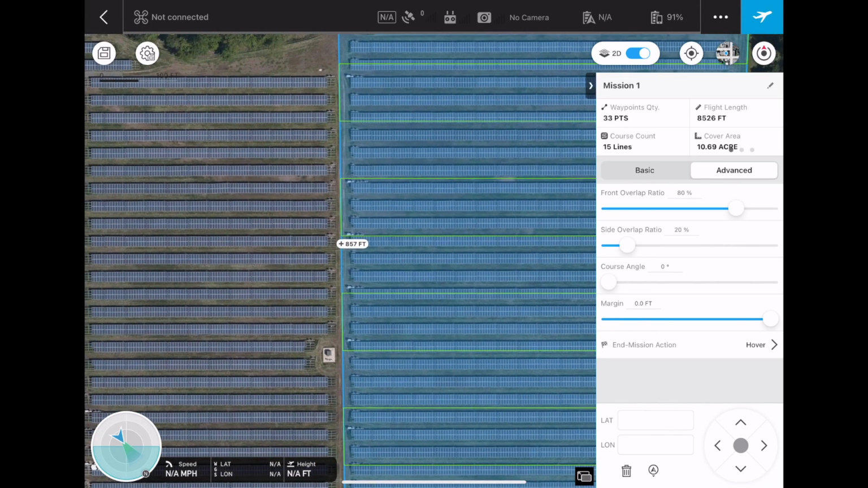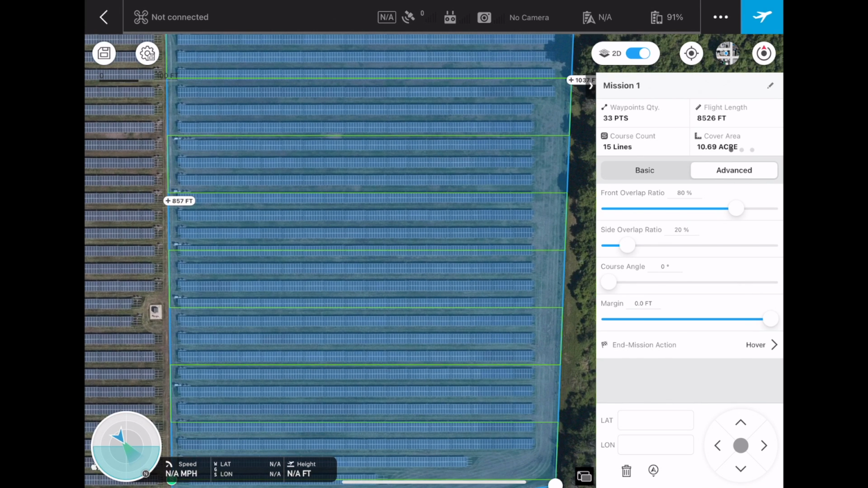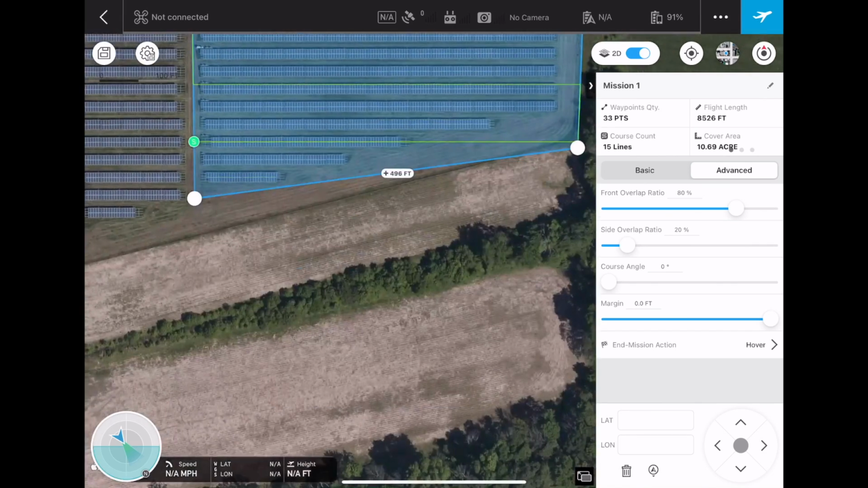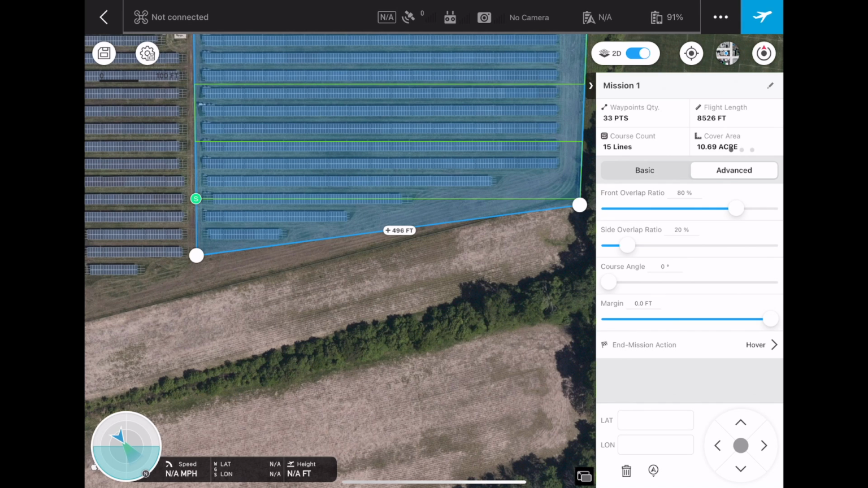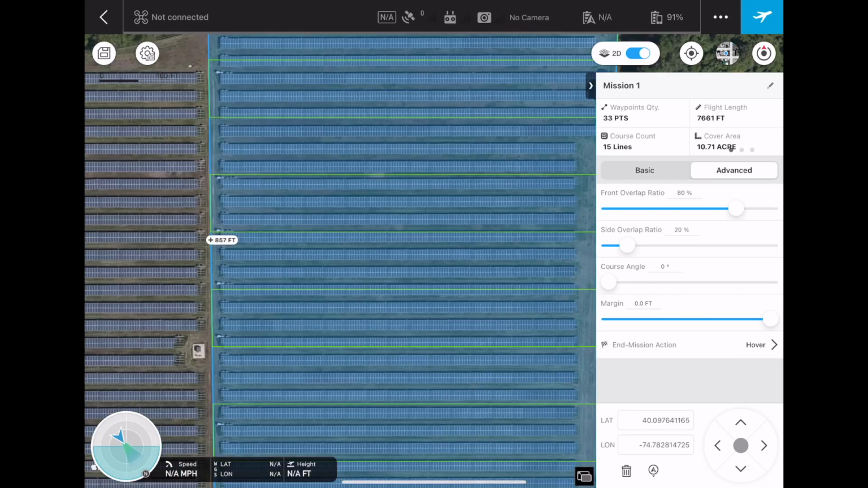As you can see, the lines match up right with the rows of panels, but there's two different ways to do this. These panels are actually tilted right now to the south, which is down here towards the farmland, and we need the front of our drone to be facing towards the north. So we need the front of our drone facing towards the road up here.